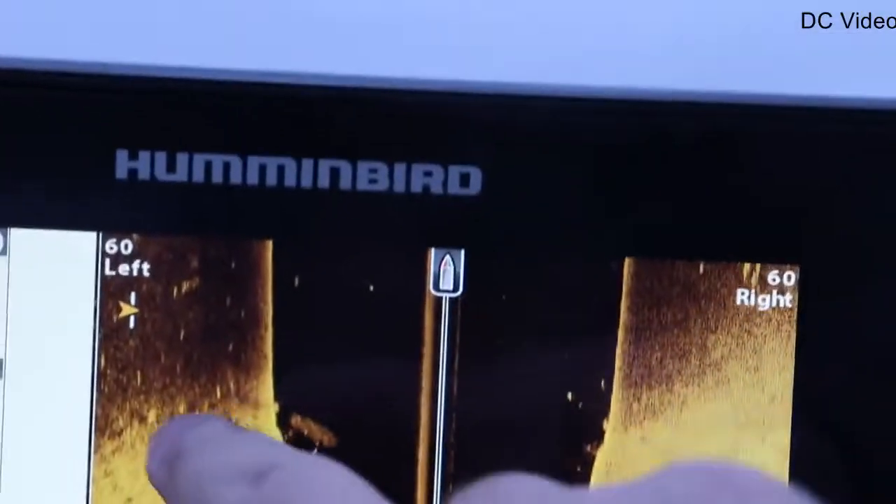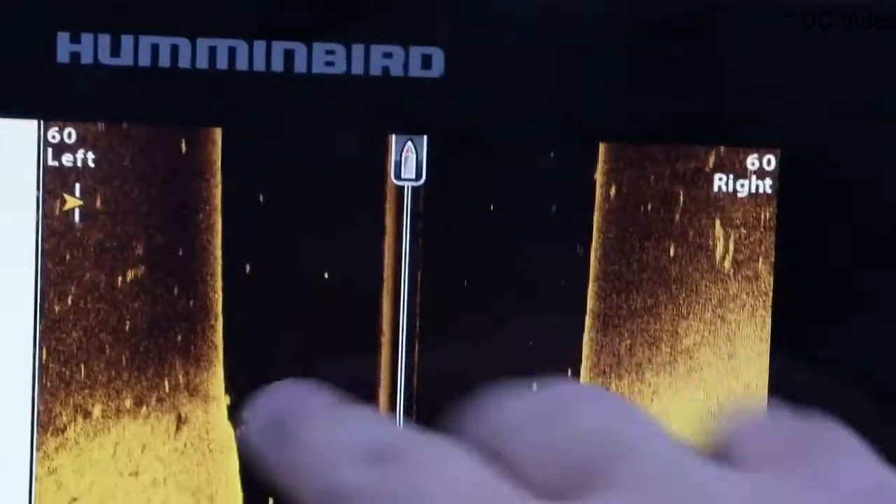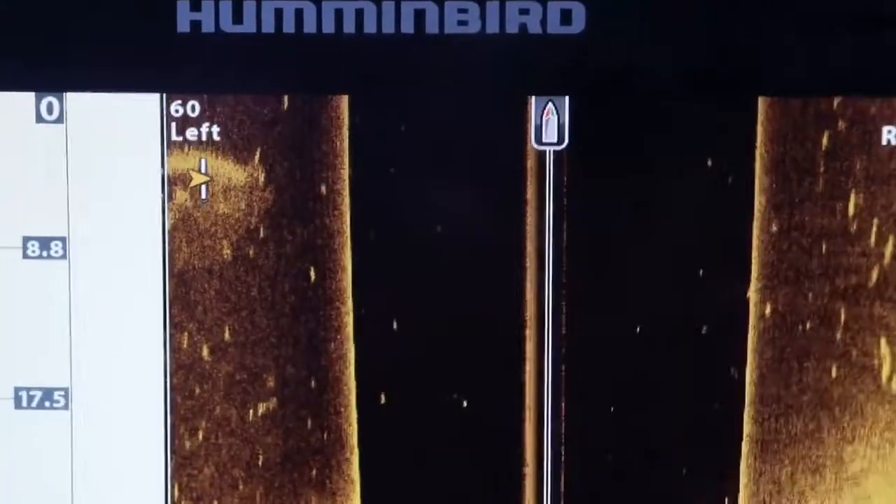This is what I'm talking about. See all these white dots? These are all fish, all of it. So you can see them on the 2D sonar as well, right here. But these are all fish spread out throughout this deep channel.